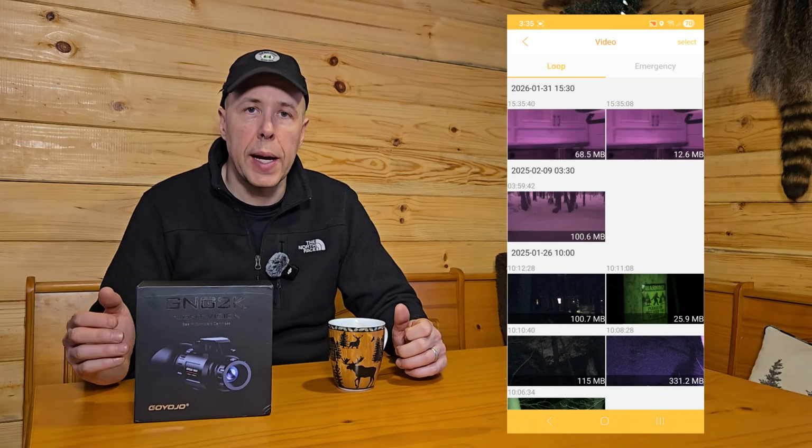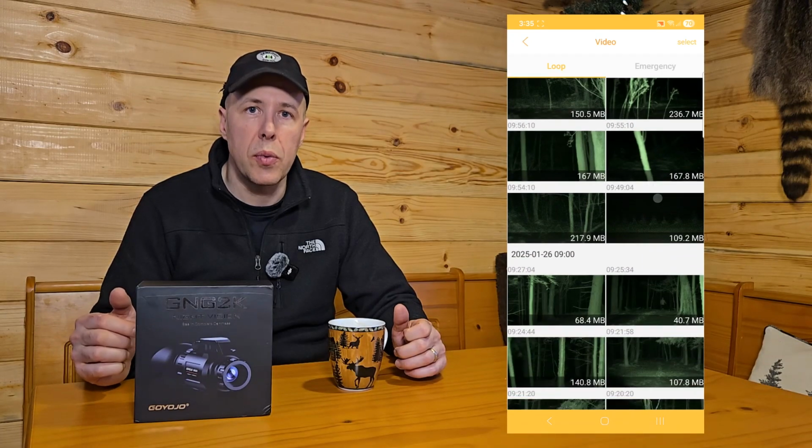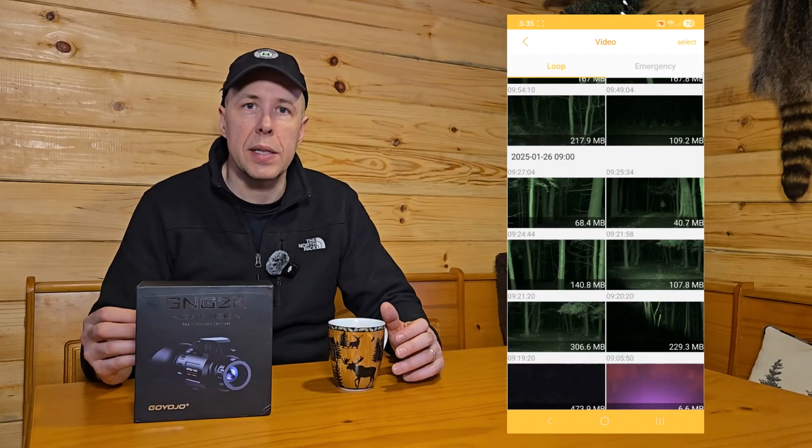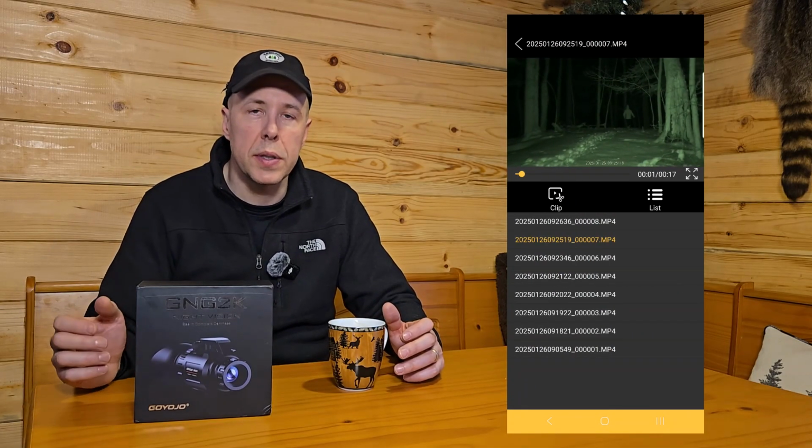As far as getting photos and videos off of this, super easy. You can take out the included SD card and put it in an SD card reader. You can hook up a USB cable and it has onboard Wi-Fi. So you can download an app, and right from that app, you can play back and watch your videos and photos, but also download them through the app as well. So it's possible to just wirelessly transfer any of the videos or images that you're taking right off of this device.